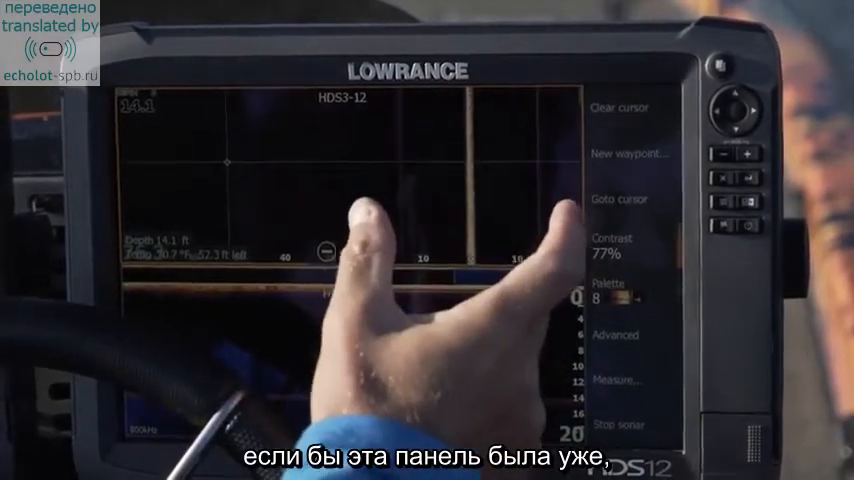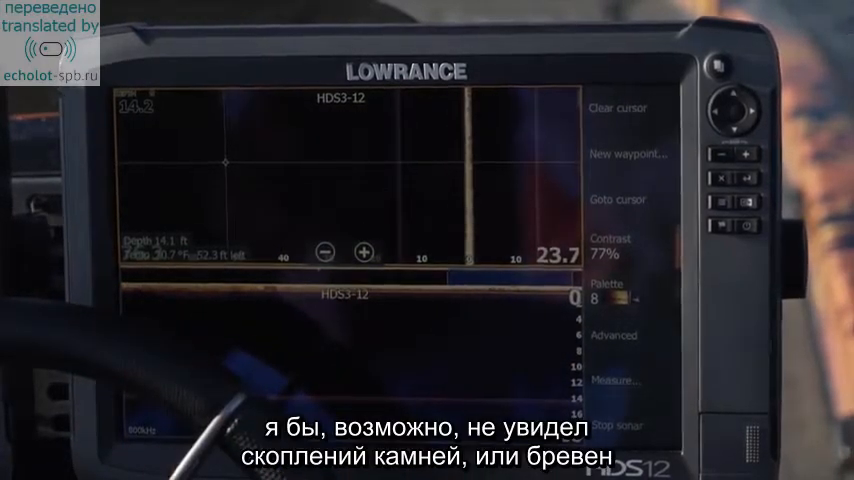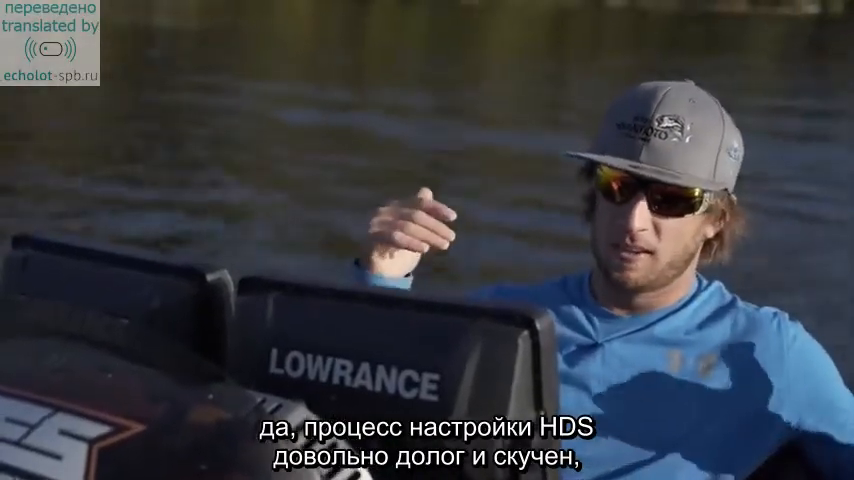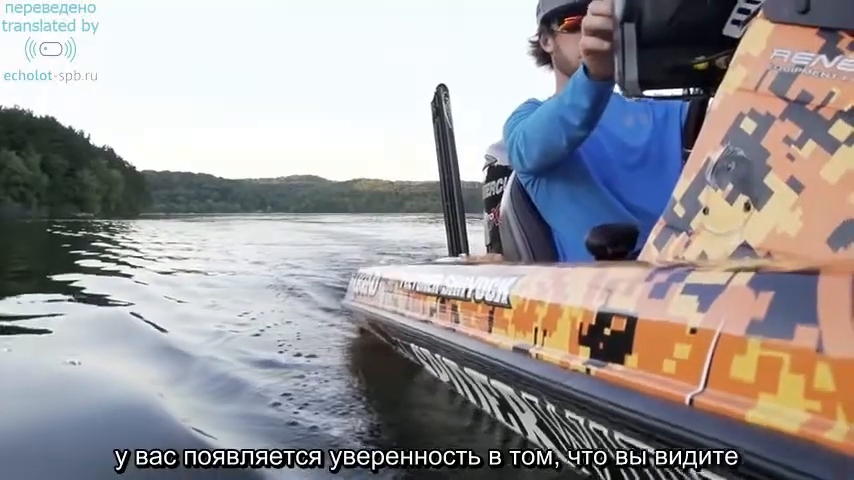If that picture is much smaller, maybe just down here in the corner, I'm not going to pick up on little rock piles and logs and things like that that are underneath the water. So pretty much at this point, it's been a boring process getting your units set up. But once they're set up, have confidence in what you're seeing.